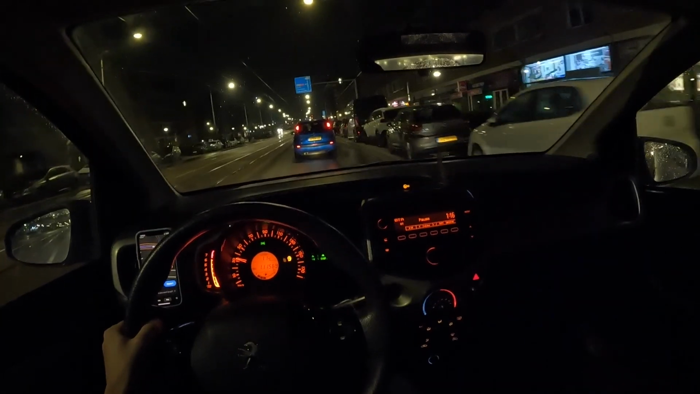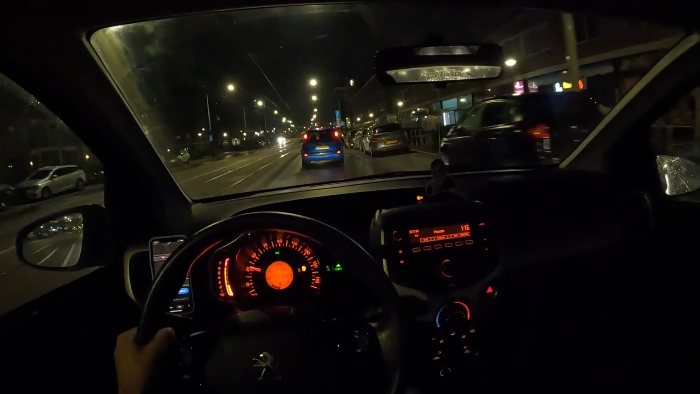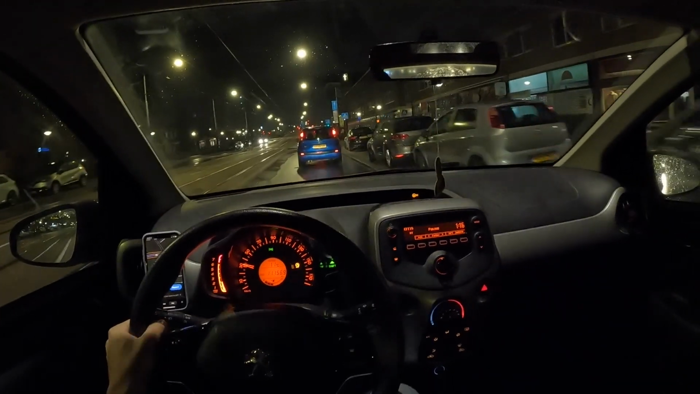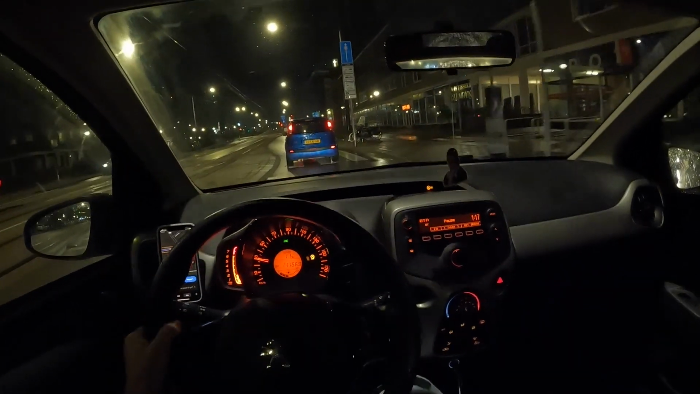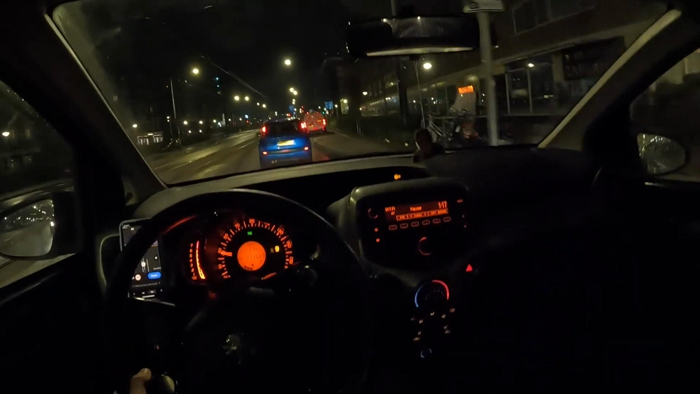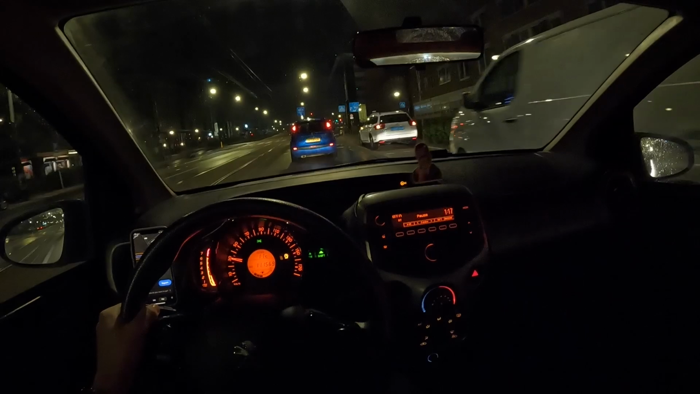They put the limit to 30 in Amsterdam, which is crazy to me. I mean, we're going 30 right now and we're barely moving forward, bro. Especially if you have a driver like this in front of you. You're not going forward.